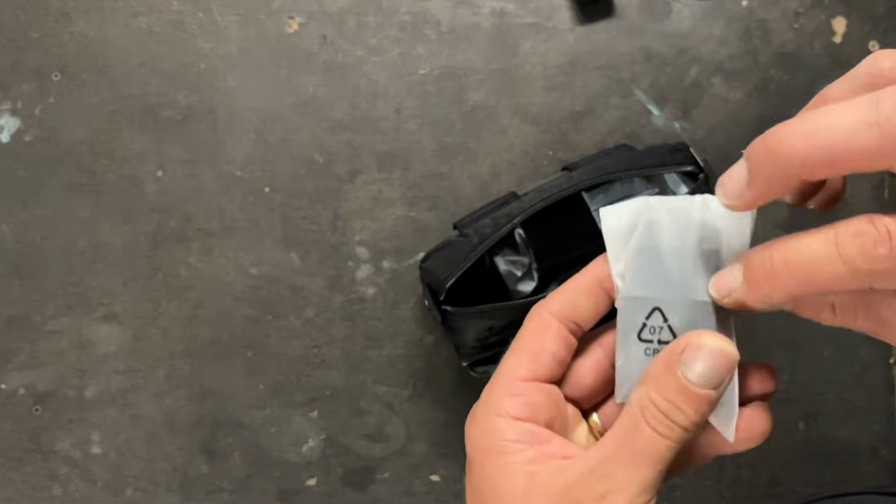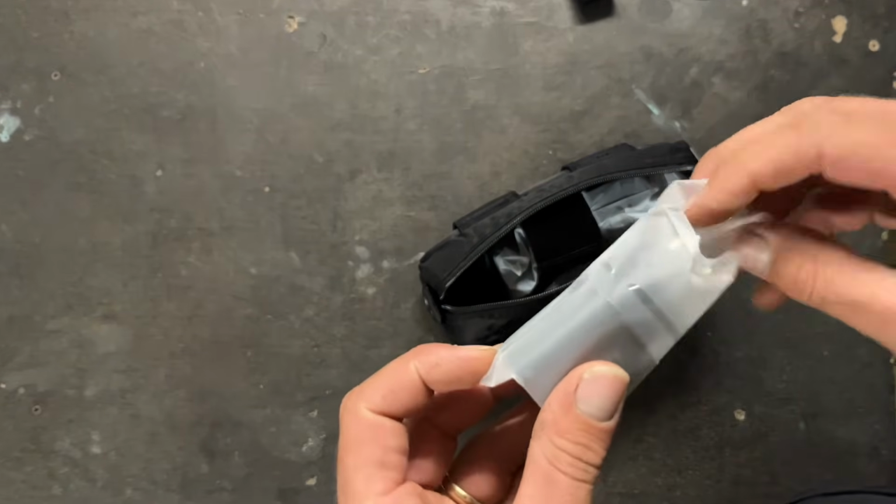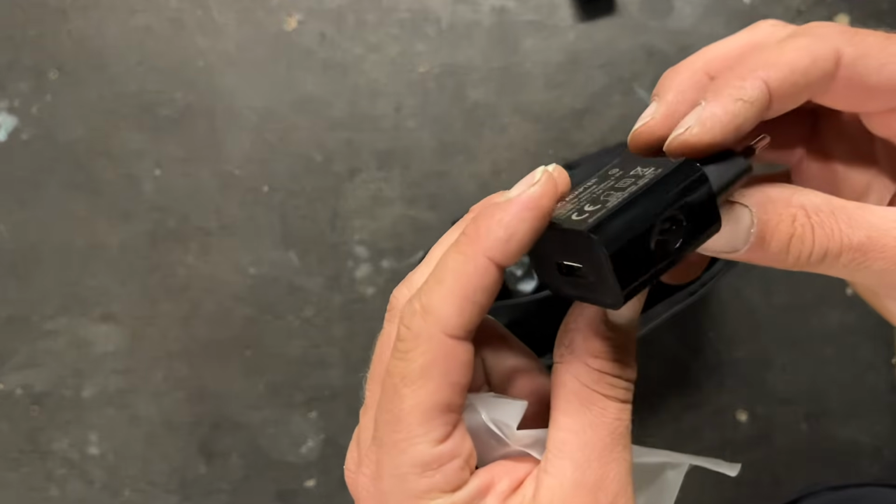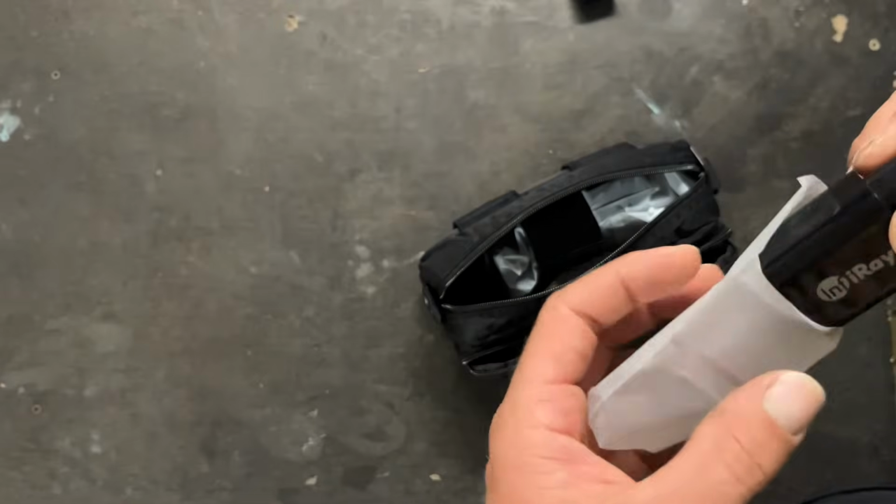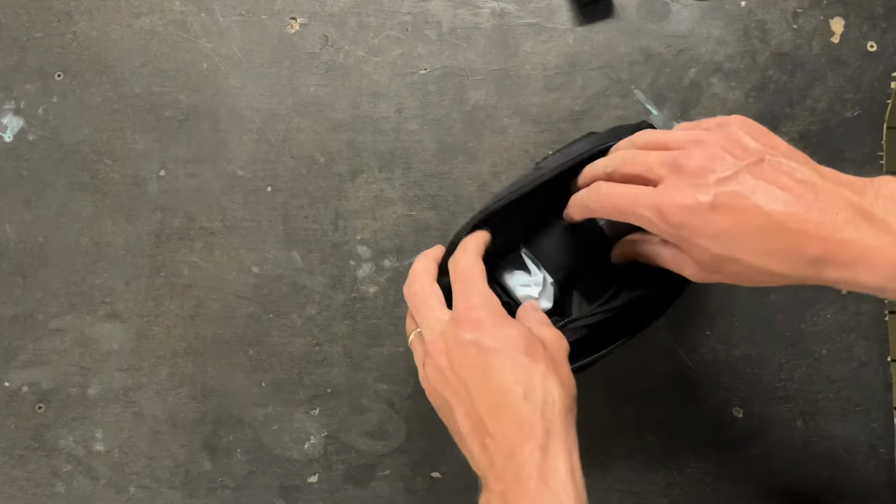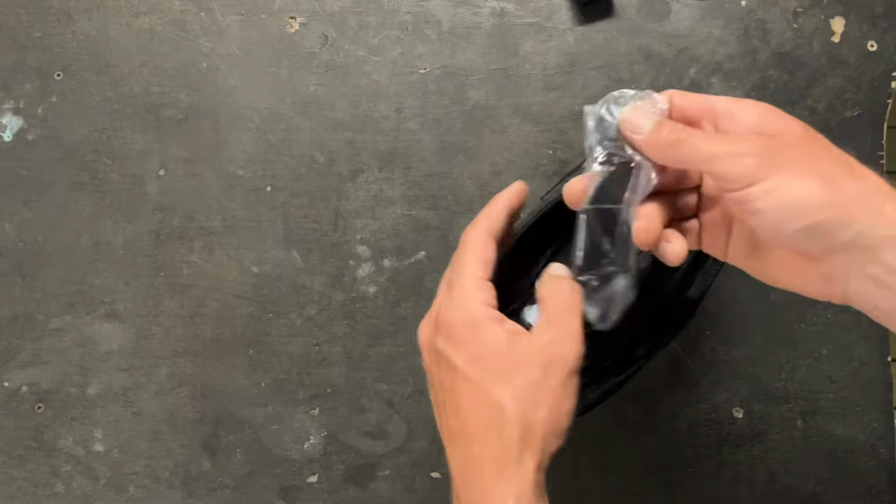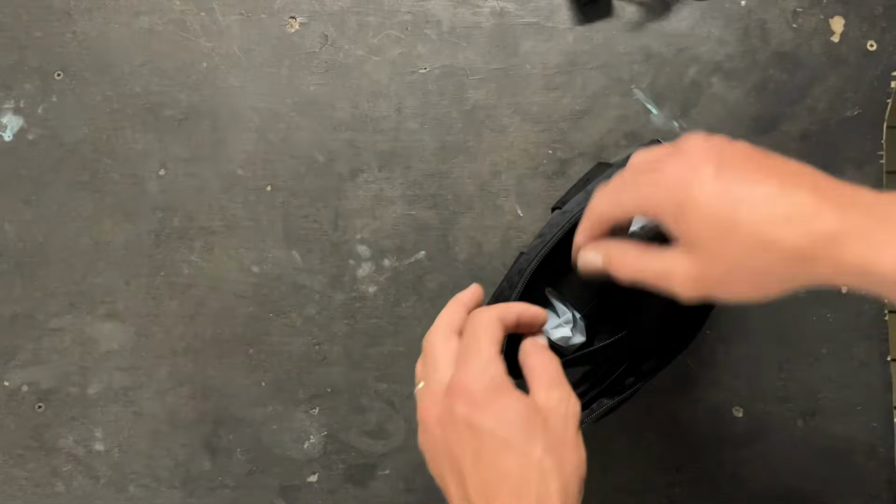And we've got a charging adapter, which isn't going to work because that's not the Australian plug. I've got plenty of other ones that will work though. There's a hand strap for it.